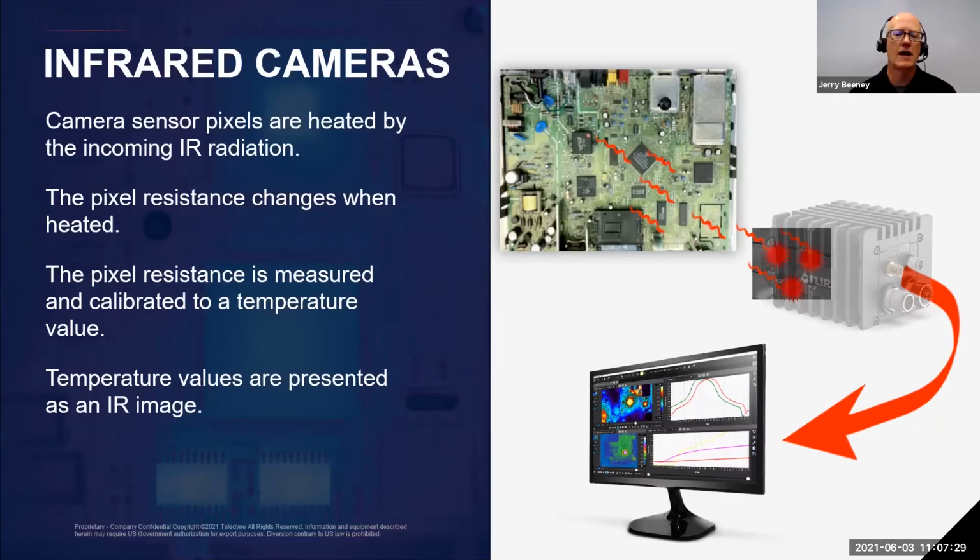Then we use a readout integrated circuit to measure that resistance change on each element and then convert that reading to a digital count. That digitized data for each one of those pixel elements is then calibrated to temperature and then streamed out over gigabit Ethernet or Wi-Fi to a computer running our FLIR Research Studio thermal analysis software.